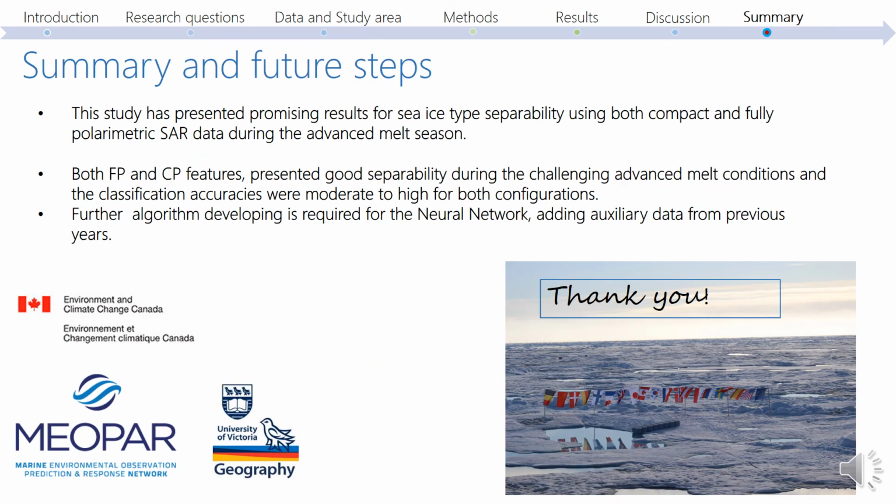Overall, there is still more analysis required for robust conclusions between the 2 configurations' potential for advanced melt ice classification, and the future steps are to examine more algorithms and present more results from different years.